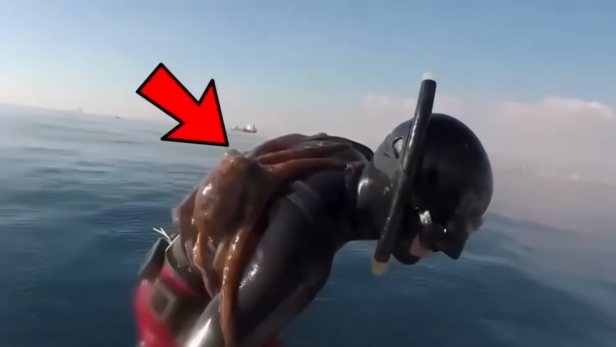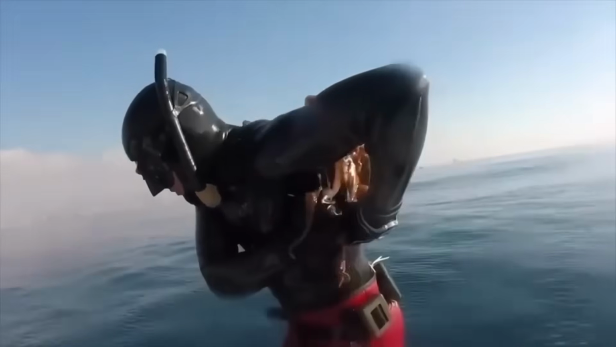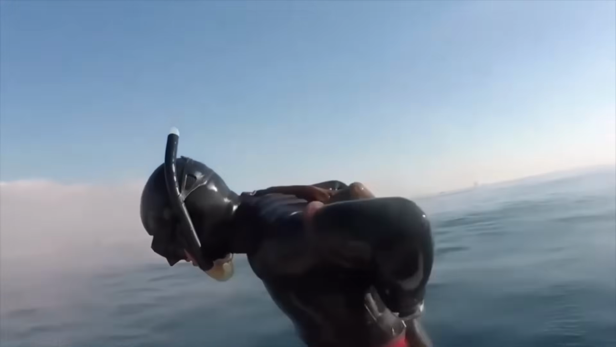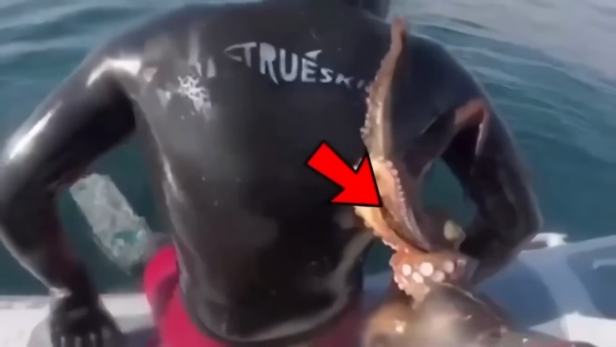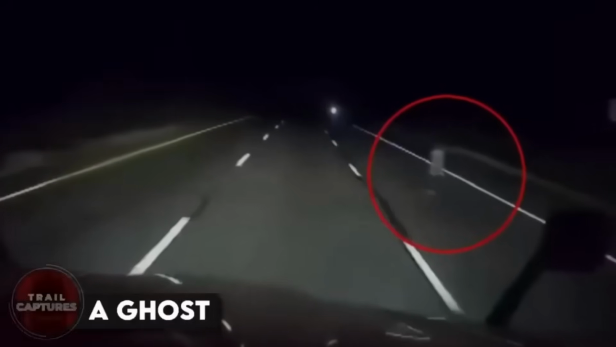Despite moving in different directions, the octopus wouldn't budge, and the diver started feeling uncomfortable with its sharp beak and sticky suckers. Perhaps the octopus just wanted a hug. What do you think?